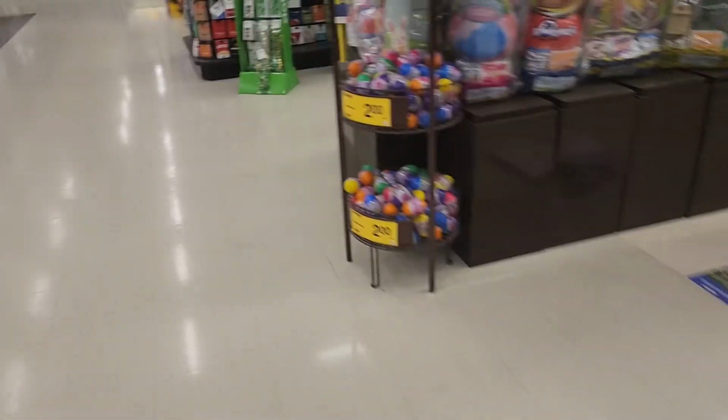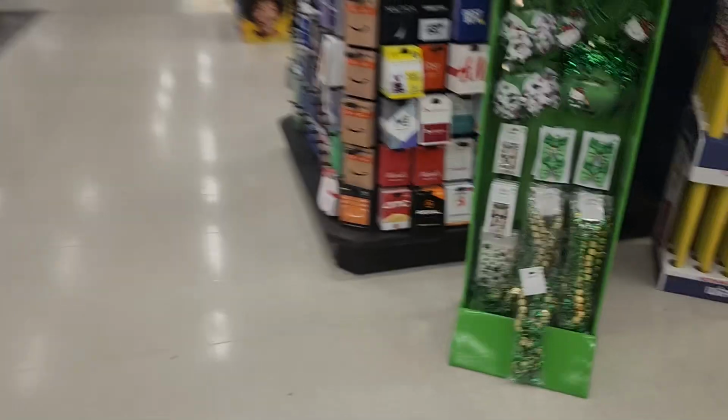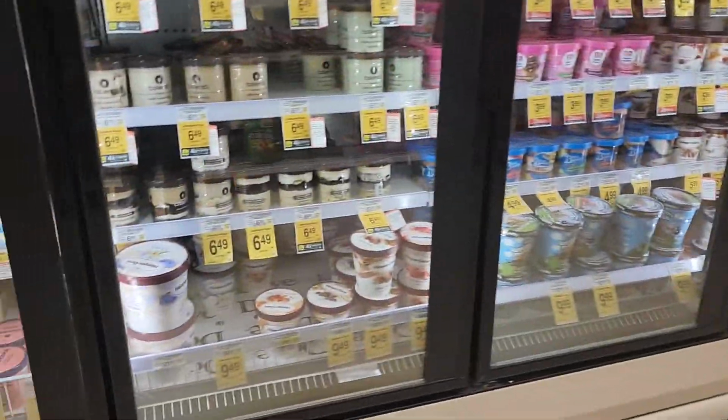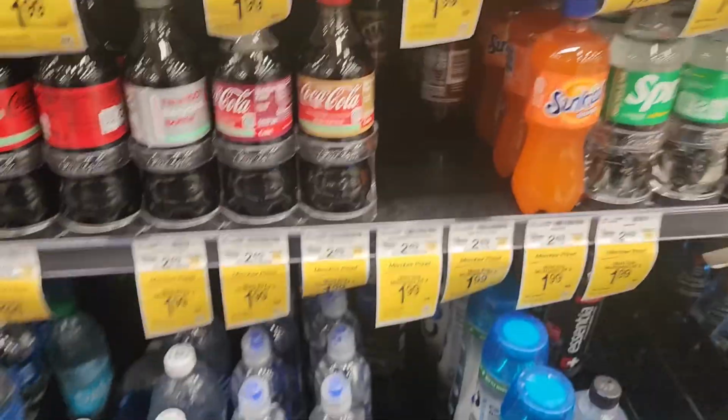Making our way to the ice cream aisle. That is literally all I came here for. Some delicious ice cream. You know what? I'm gonna grab a basket. Basket is acquired, as well as some cherry Pepsi. Okay, we are back in the ice cream aisle with the basket.